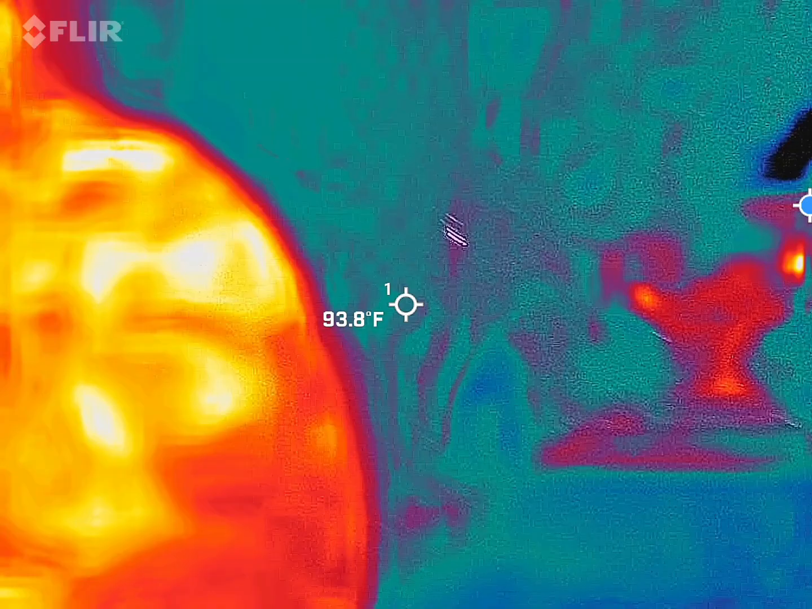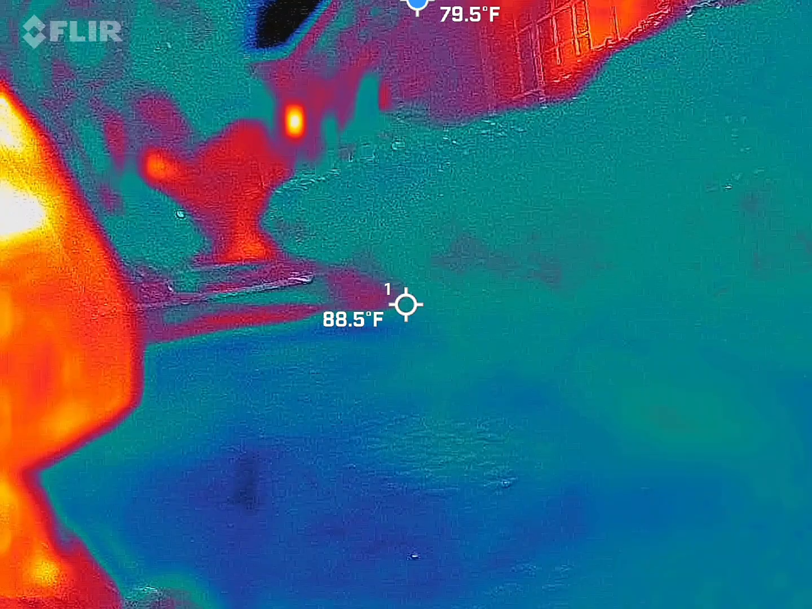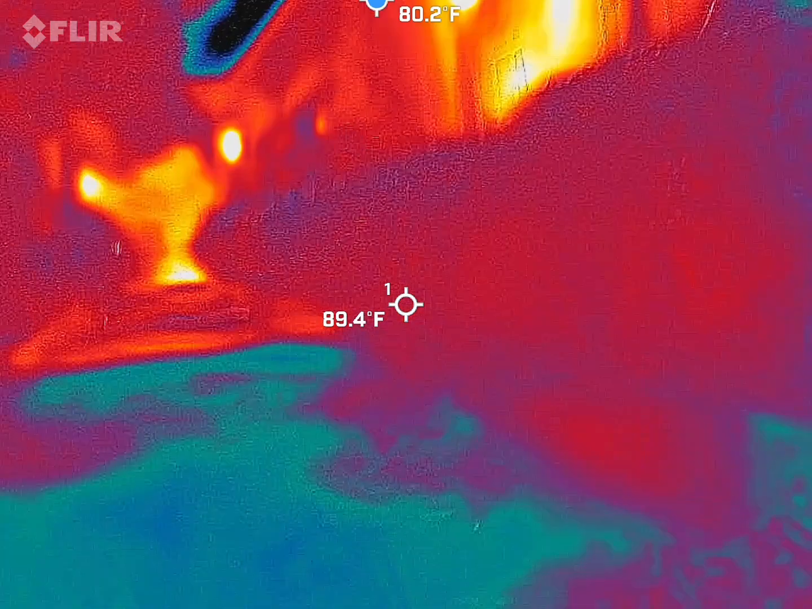It's spooky. Like we're using an ohmmeter. I got my ohmmeter in my pocket. I've got pretty much one of every model of spirit box.